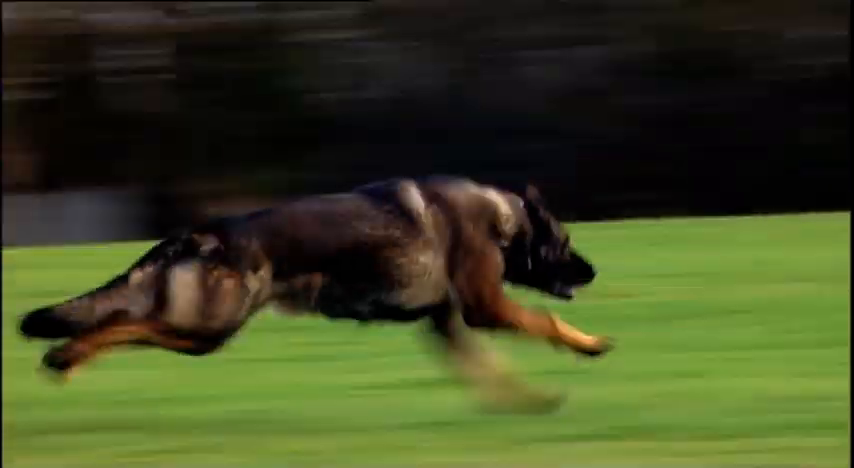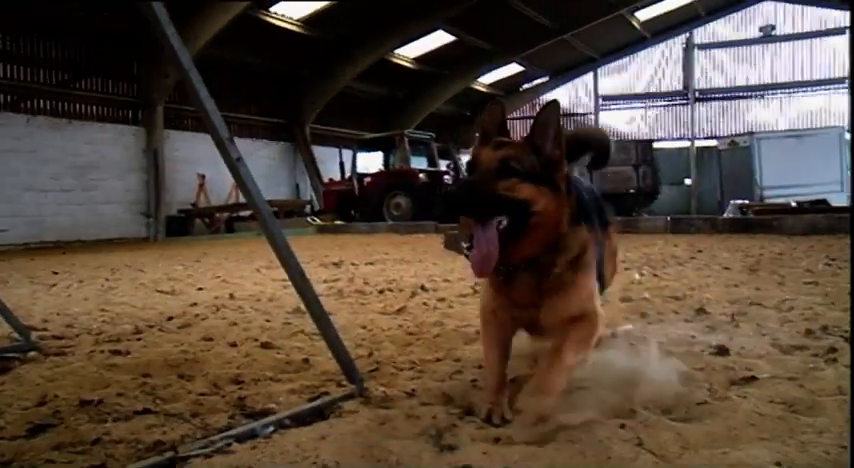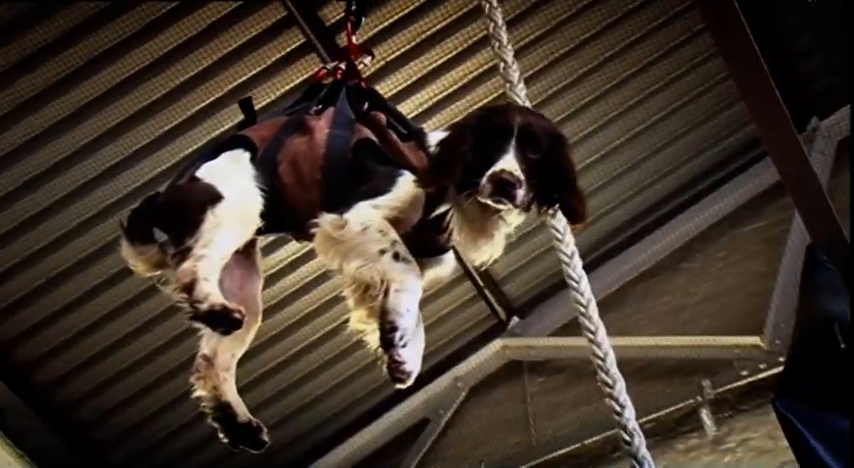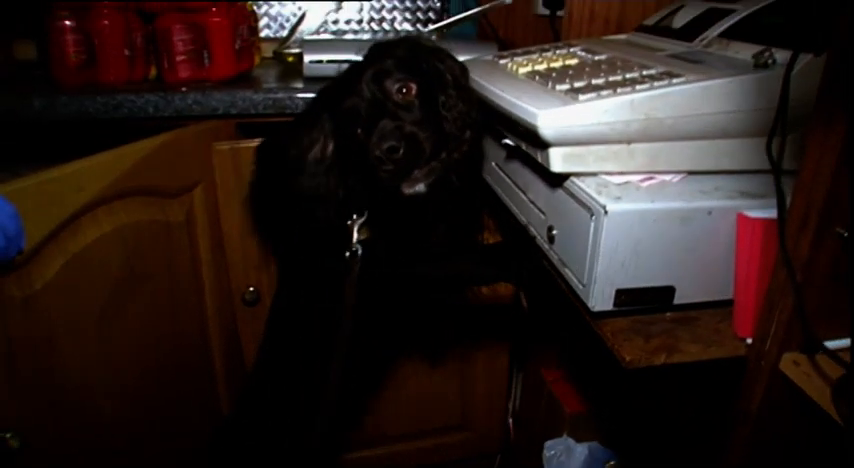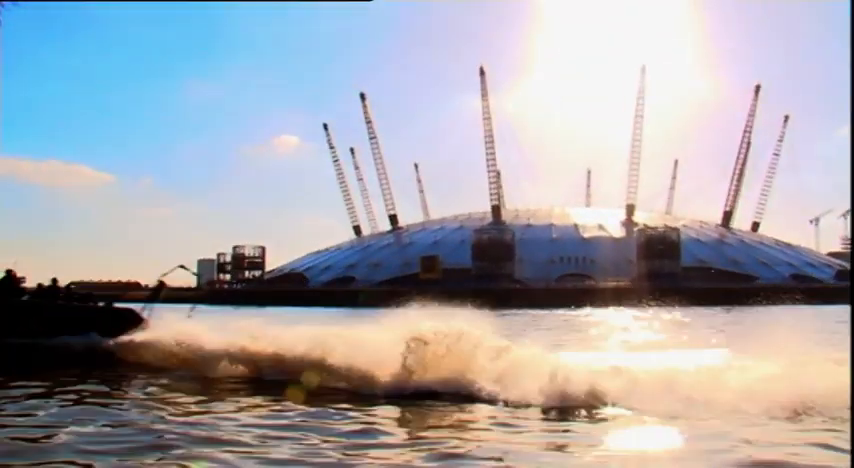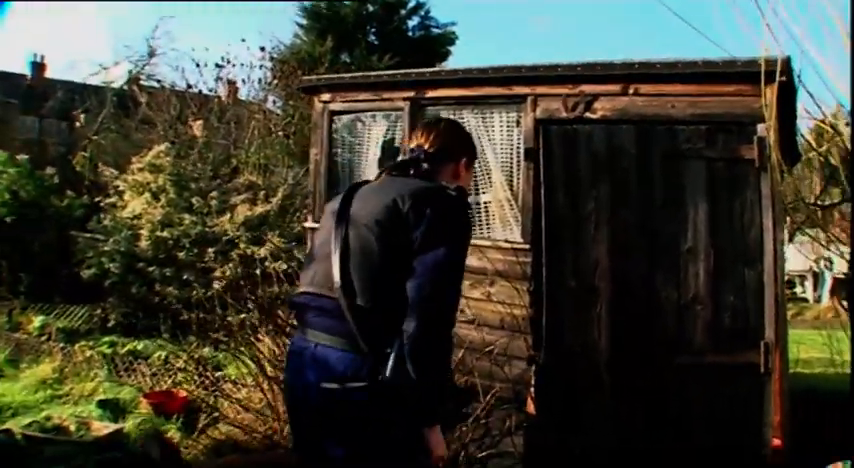They're incredibly fast, hard-working, intelligent, and they bite. Police dogs are increasingly being used in Britain's war against crime. Tonight, on the front line with London's Dog Squad, going after car thieves, searching for drugs, and not getting their paws wet. When the order is given to send in the dogs. If you don't come out now, I'm sending the dog in!